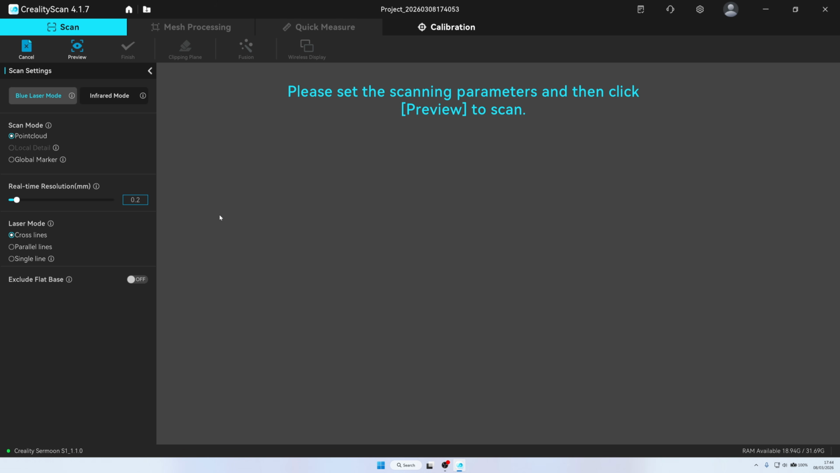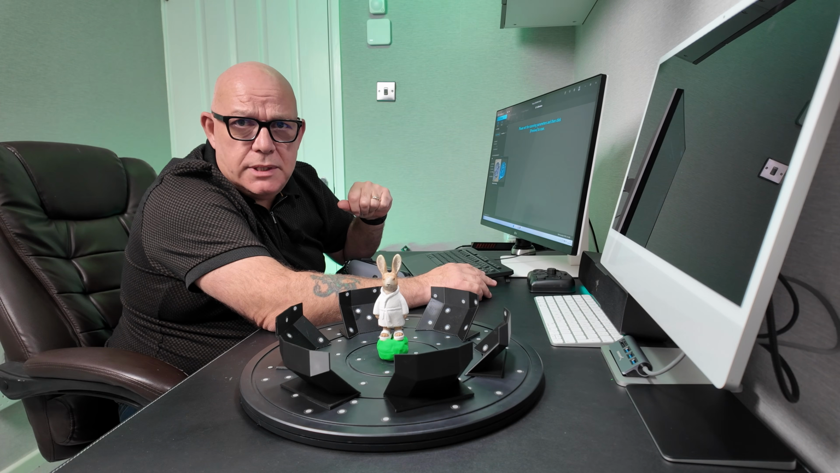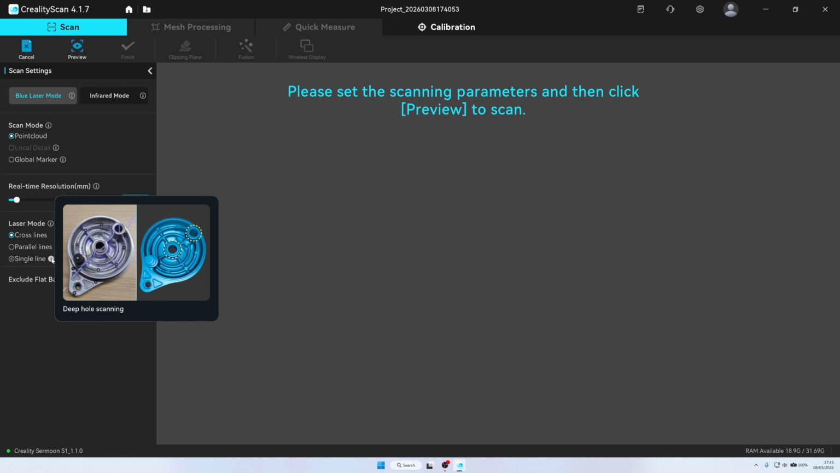And then we've got 3 laser modes: cross lines, parallel lines, and single line. Cross line is said to gather data faster. Parallel lines, it's slower, but it's more detailed. And the single line, the graphic on here explains, is for deep hole scanning, and it works really well. Now, I haven't got any deep holes in Rabbit today, so I won't be using that one, but it's a subject matter for a future video.